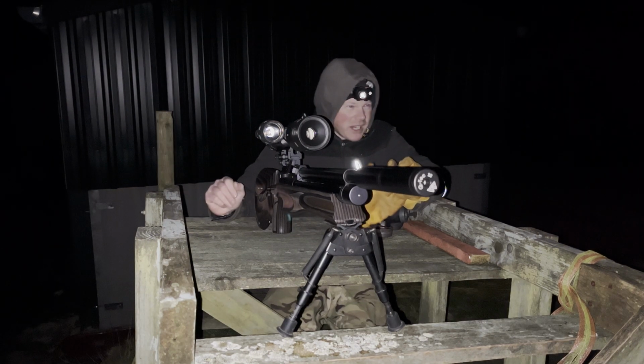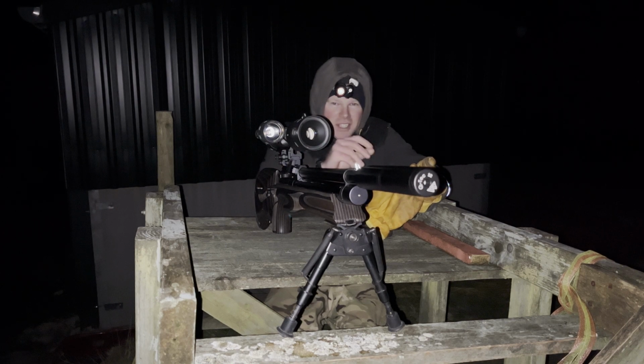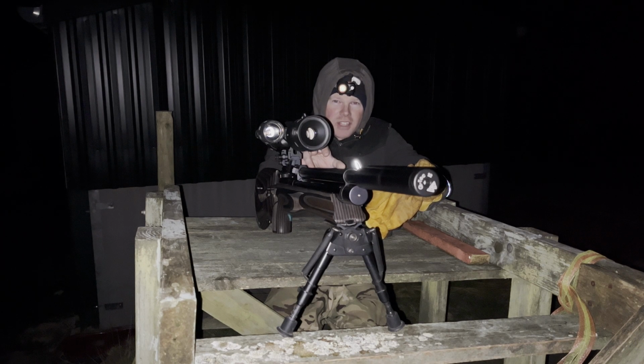You'll notice there as well at 30 yards that it obviously looks more grainy as you zoom right in, so it's a clearer picture when you zoom out a little bit. The scope's got a 3 to 14 digital zoom on it.